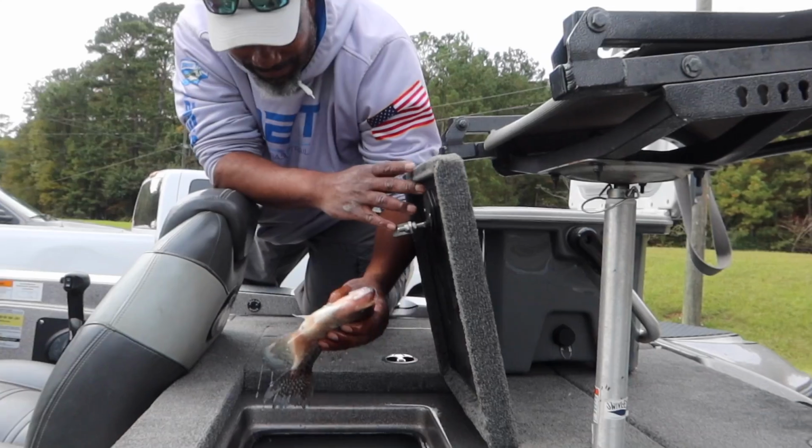We're getting ready to pull these crappie out right now. Of course, I'm gonna put all the footage of that. I really don't know a specific count, so we'll get a count on them. I'll pull out some of those nice ones. You guys will be able to see that. Get them thrown in the igloo. I'm about to eat good, y'all.